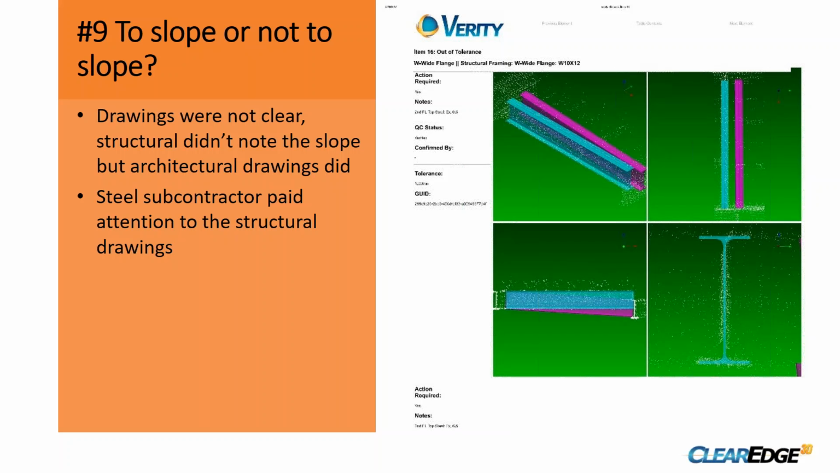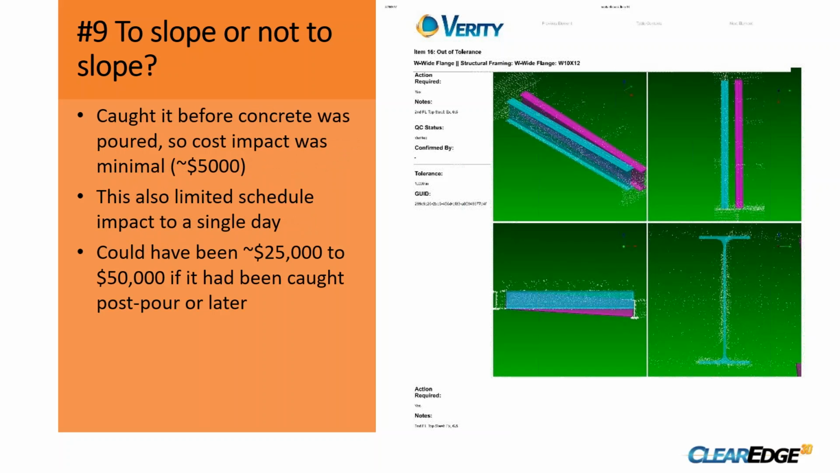We started digging into this, and as it turns out, the architect had noted a slope on their drawings, but the structural engineer had not picked that up and noted it on theirs. And the subcontractor pretty much just looked at the structural drawings and put everything in. This job was about a day and a half away from pouring concrete, but because this got caught ahead of time, the cost was really minimal. It was only about $5,000 total to go out there, cut some steel out, and put a new piece in. There were just a couple of sloped members.